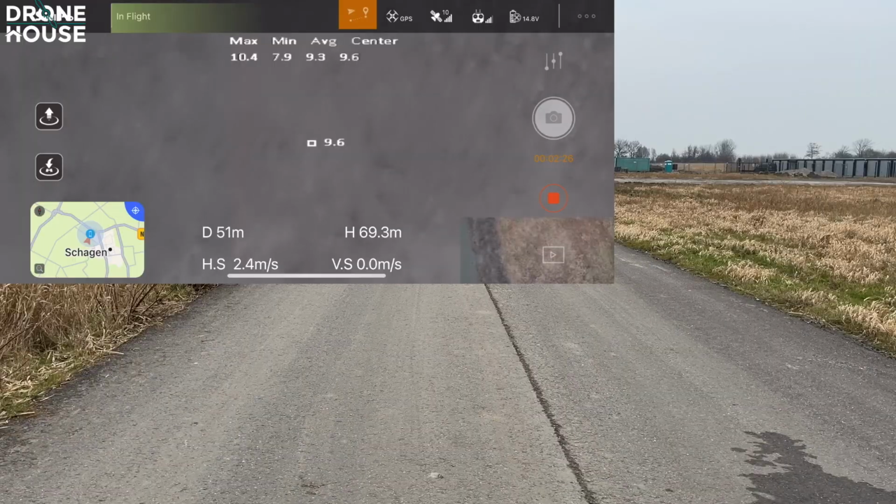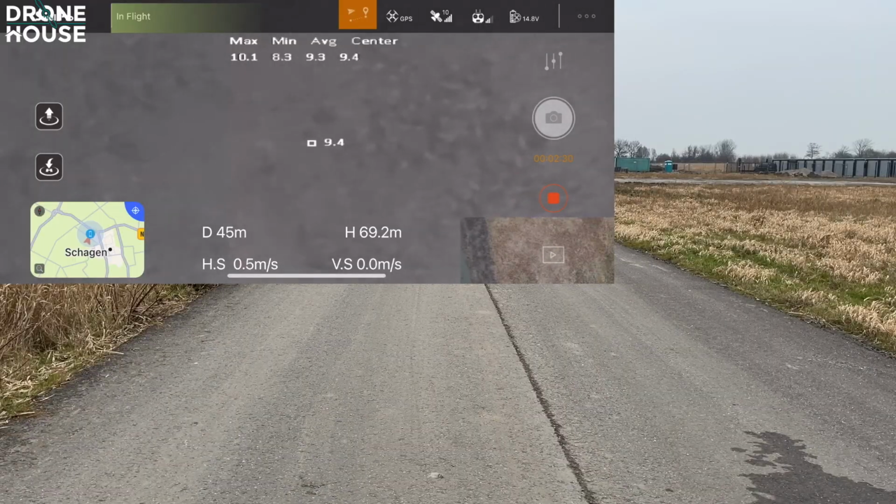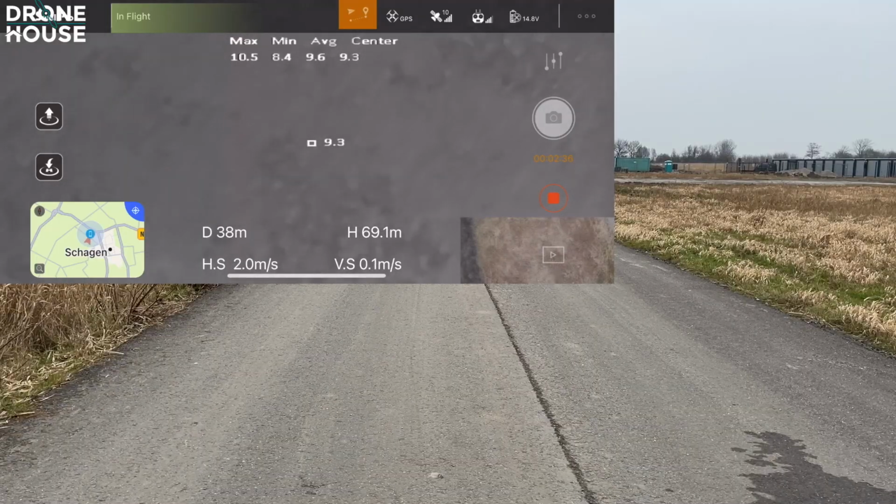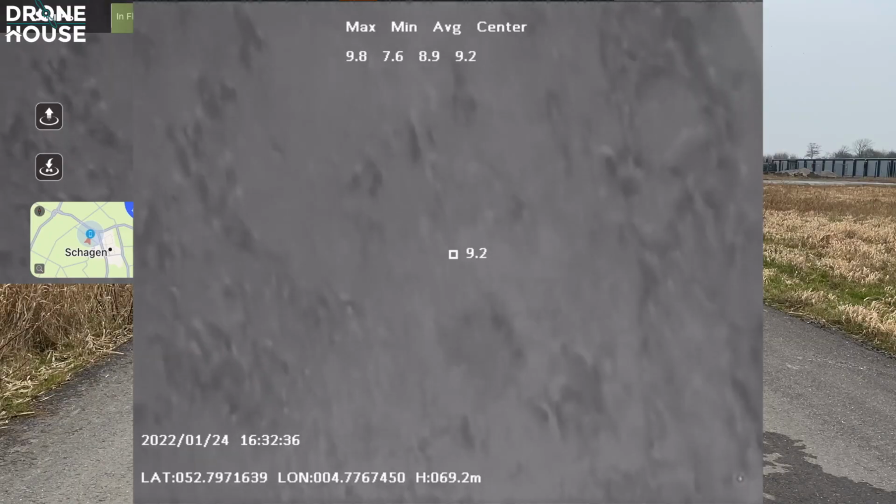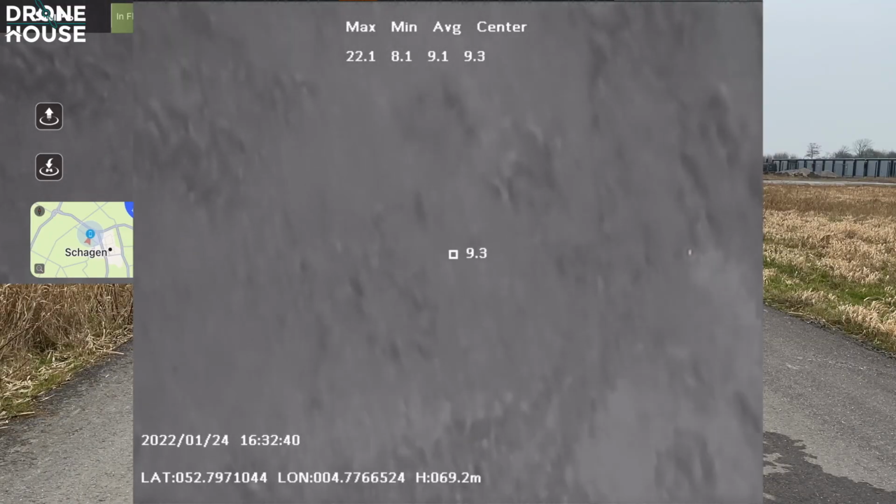Have you found them? No, not yet. I'm looking. And is it on white hot or black hot? I have now white hot with the temperature alarm on. And it would be a good idea to have something like a flight planning software. Yeah. That's something that we should do.